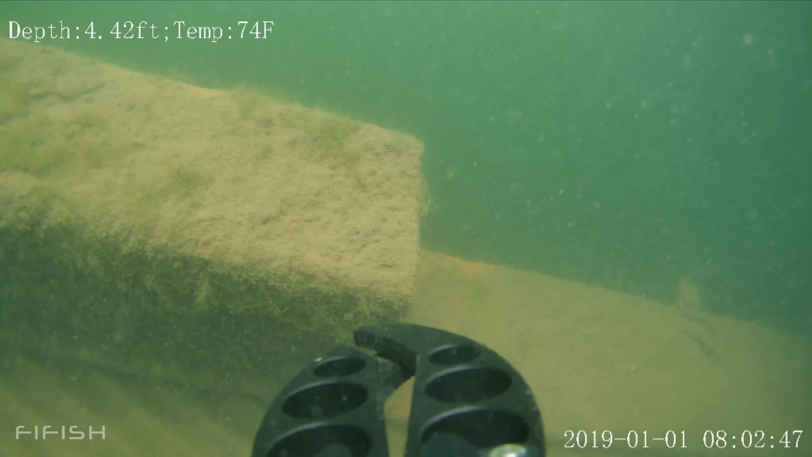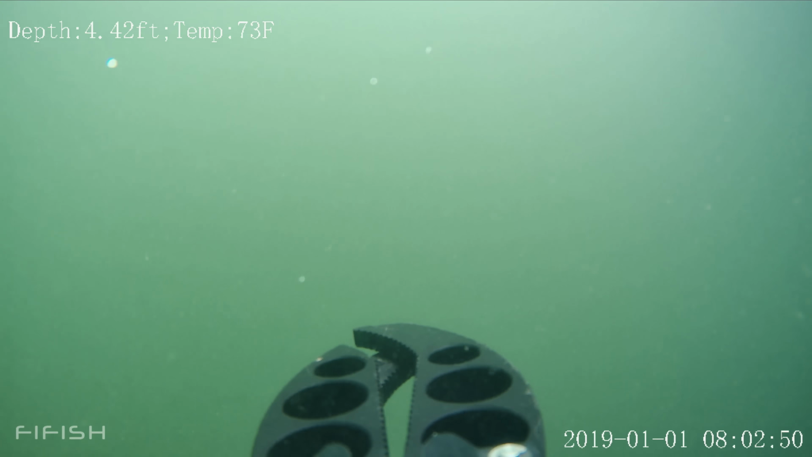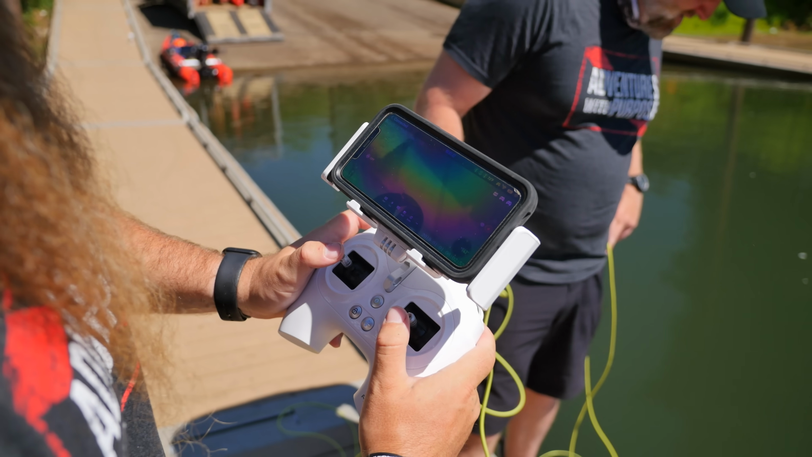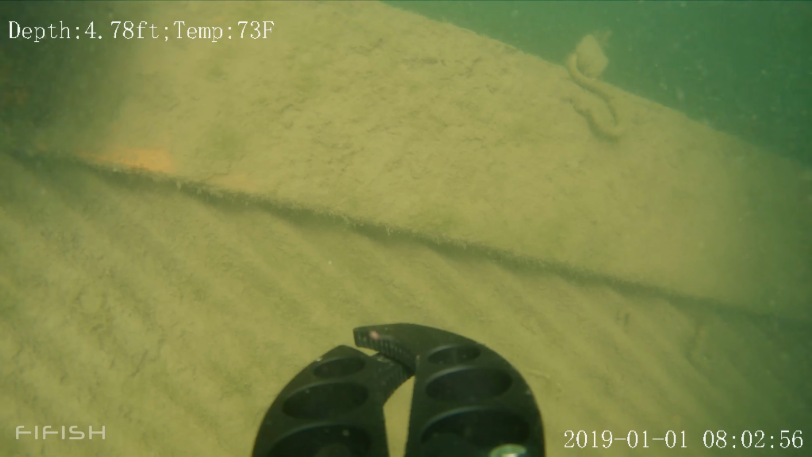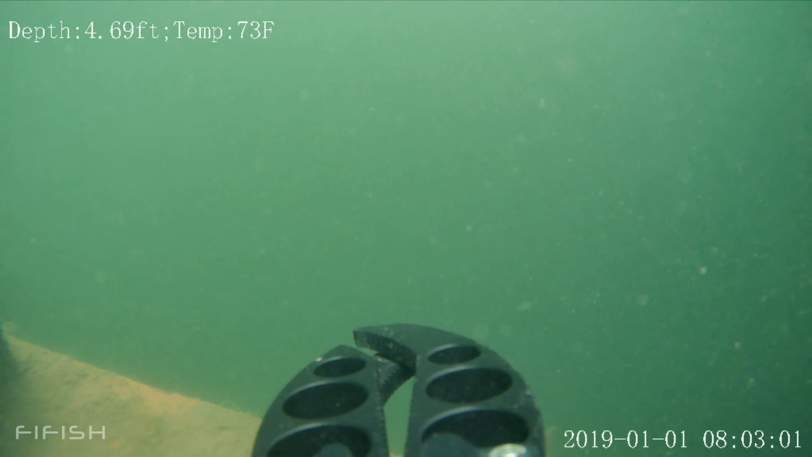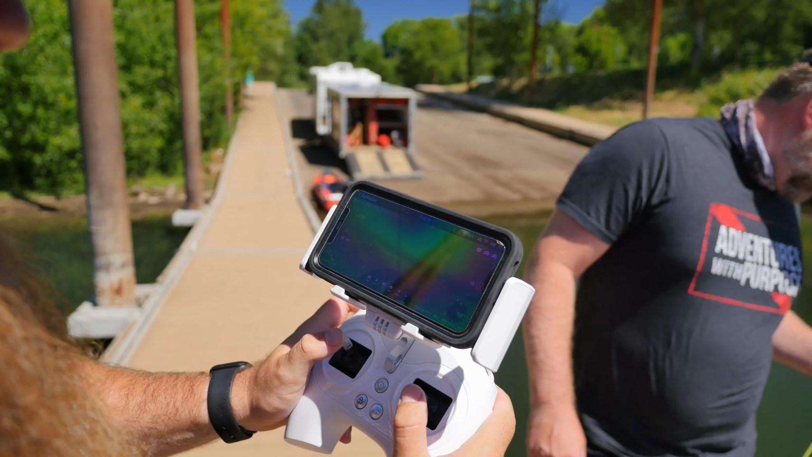And angle it straight down. Yeah, there you go. That's the ledge right there. See the ledge? This is what we're talking about where it drops off, right there. Yeah, so that's where it goes from, well, you're at 5 feet, so it's going to go from 7 feet to 22, right away. You're behind the ledge right now. You can see the ledge right here, and you can see the fly fish.